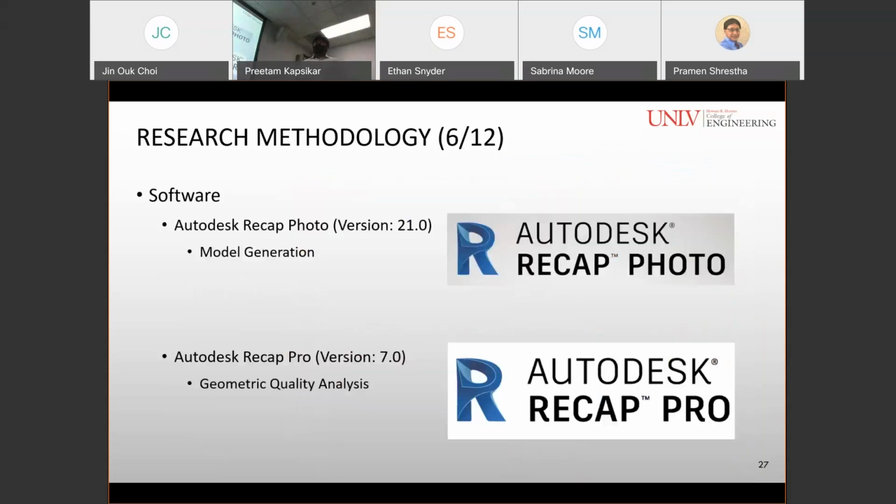The software we used for this study were Autodesk Recap Photo and Autodesk Recap Pro. Autodesk Recap Photo was used for generating the point clouds, and Autodesk Recap Pro was used for determining the dimensions of the point cloud. The reason we used Autodesk Recap Pro for determining the dimensions was because it has a feature which displays multiple dimensions. However, Autodesk Recap Photo doesn't have that feature, so that's why we used Autodesk Recap Pro.